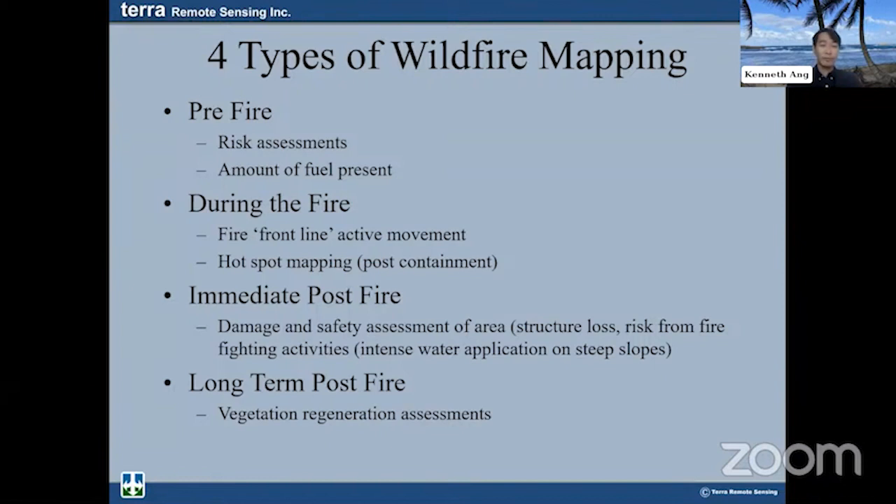And then you've got the during fire. This is the real stuff here, right? Where you've got an active fire and it's moving rapidly, and what is it doing? So the day-to-day changes from there, how fast the front line is moving, what's burned, what's not.